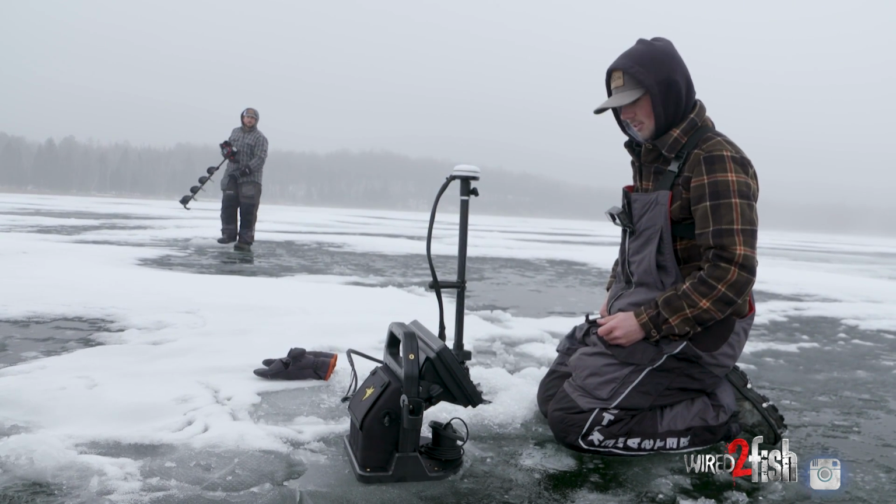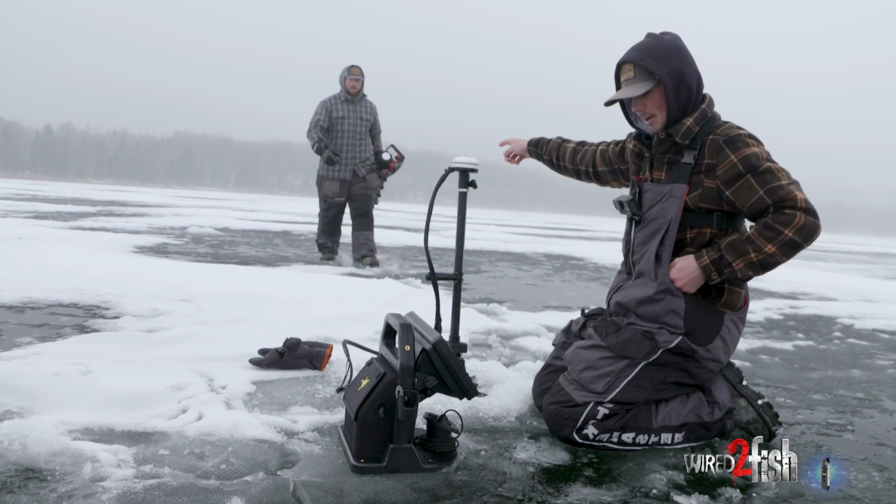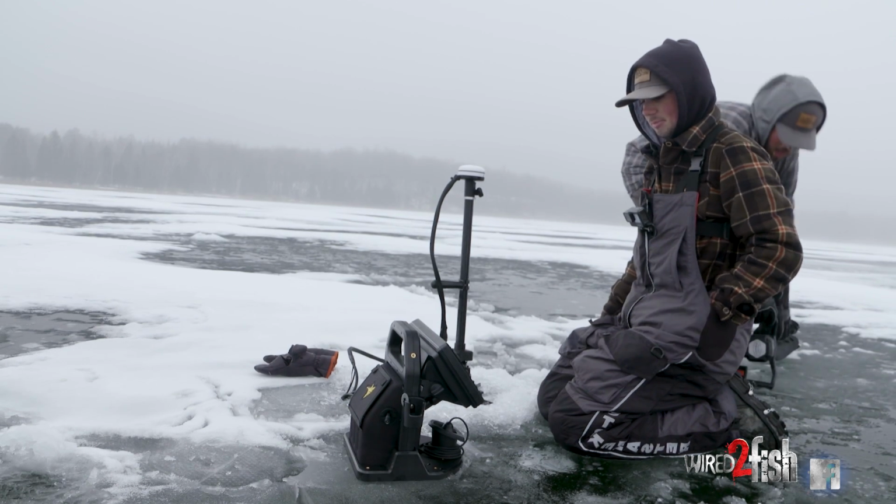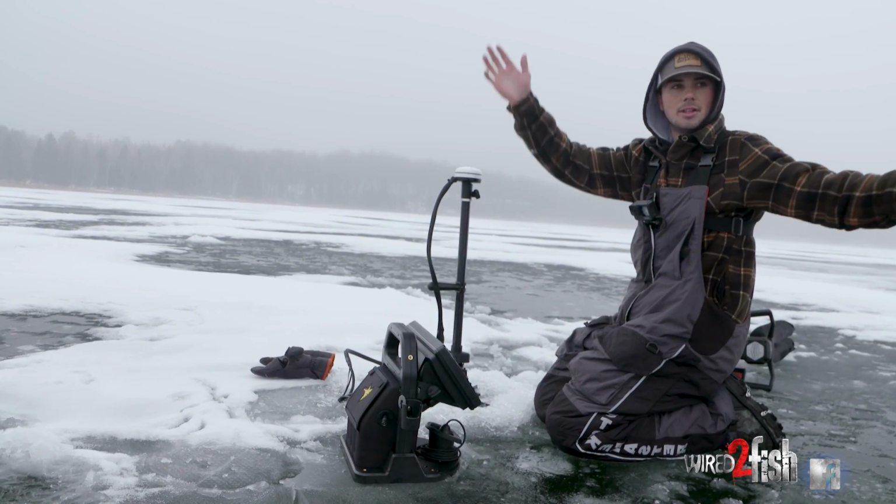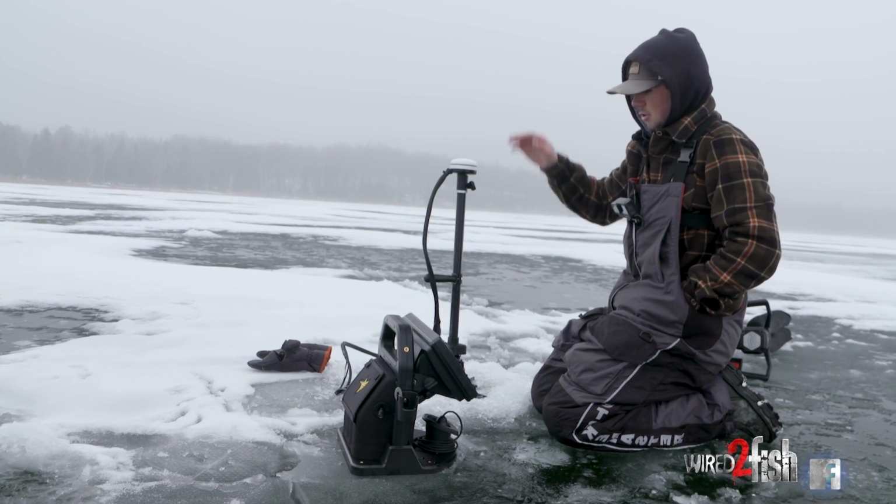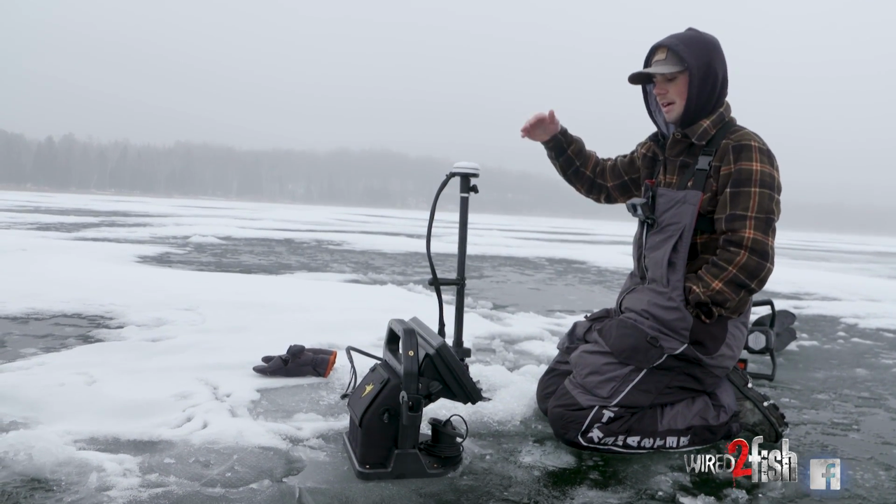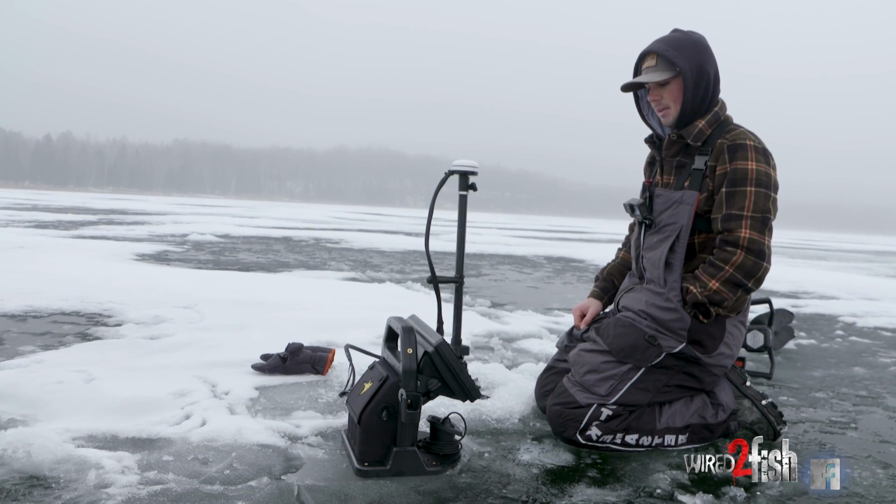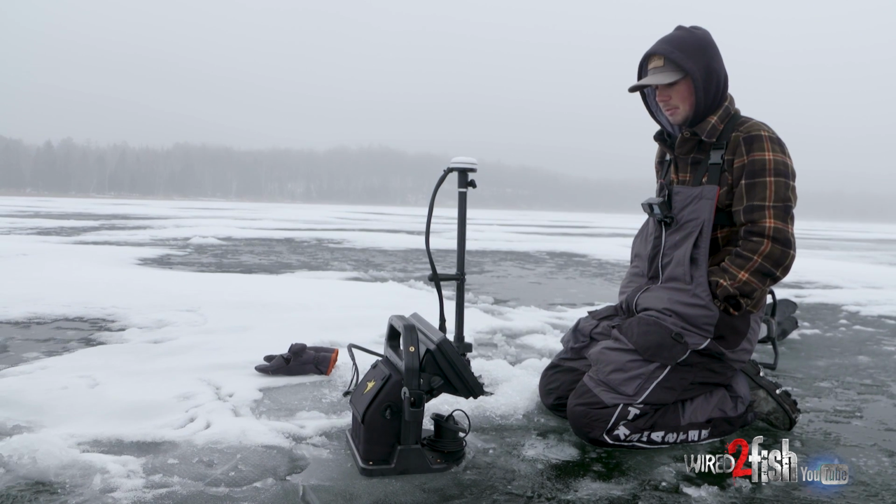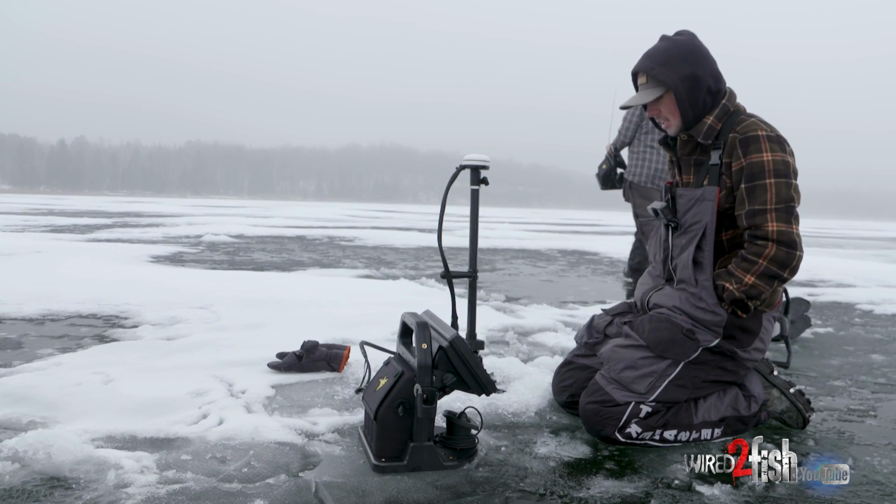Alrighty, now Nick, in theory, would be able to grab his unit, pop it down in that hole, and hopefully be on fish. And that's the beauty of this thing, so we don't have to go drill out 800 holes or whatever. We can drill one hole, toss this thing down, and get a full picture of what's around us, and then dial it in from there. It just saves a lot of time, saves a lot of effort, and you can always be on fish, which is really, really nice. So we will see if Nick's got them there.